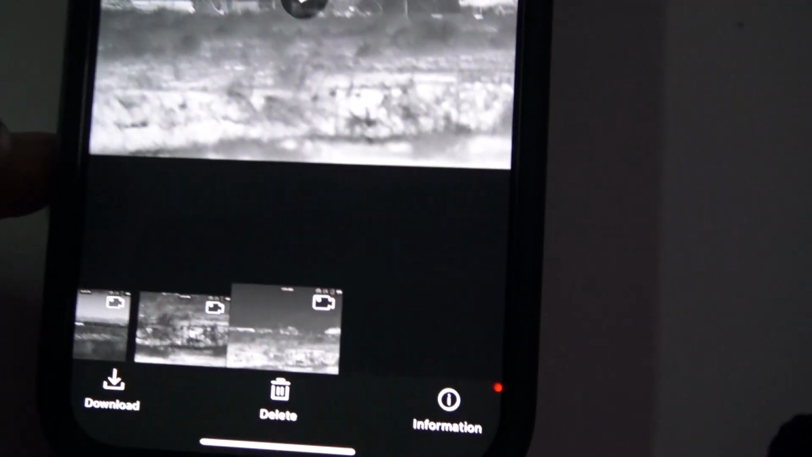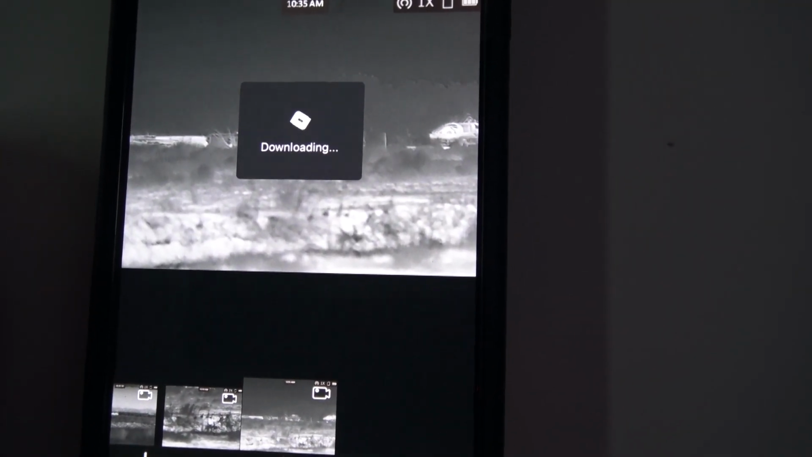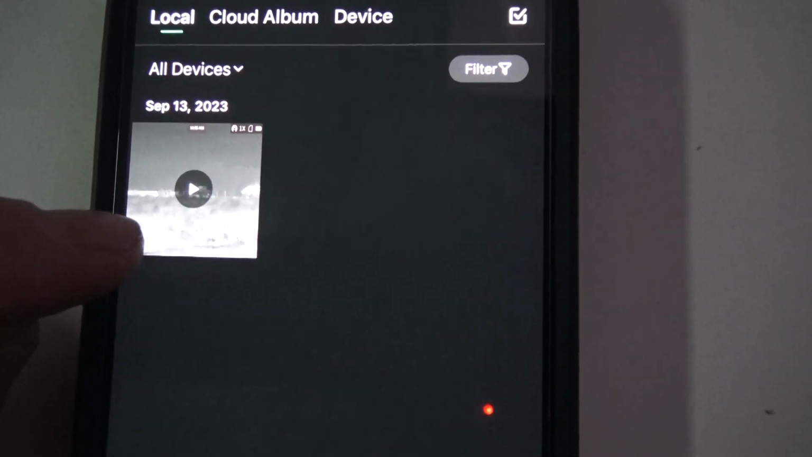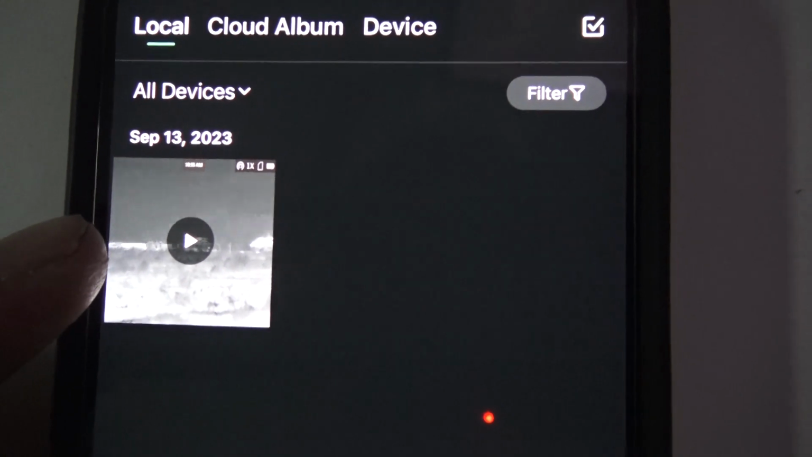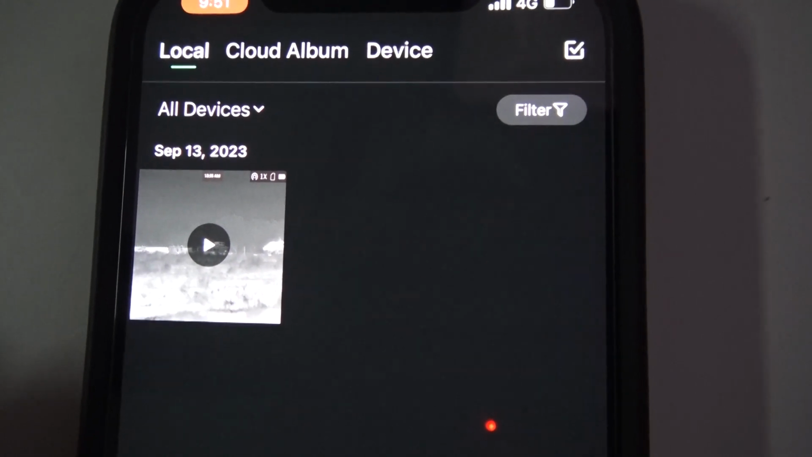From there you can open it up and you can download it, and that'll download it from your thermal to your phone. And when we go back, it will now be in our local area, the video will be. Now this video will also appear in your device's photo album on the phone itself, so that you can post it on social media or whatever you would like to do with it.